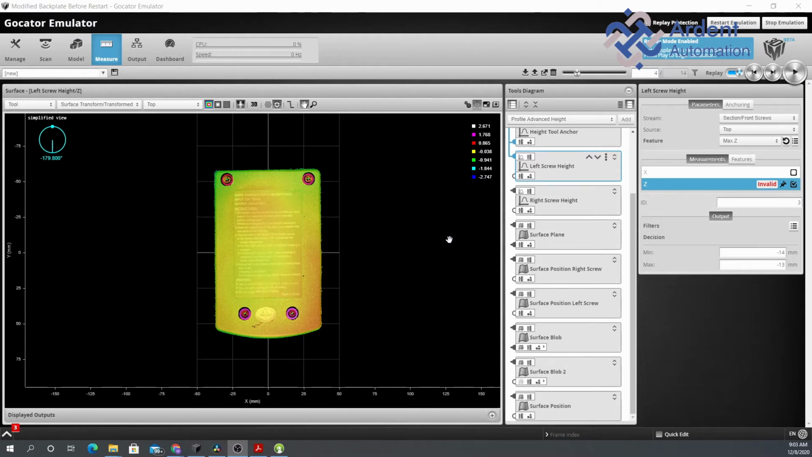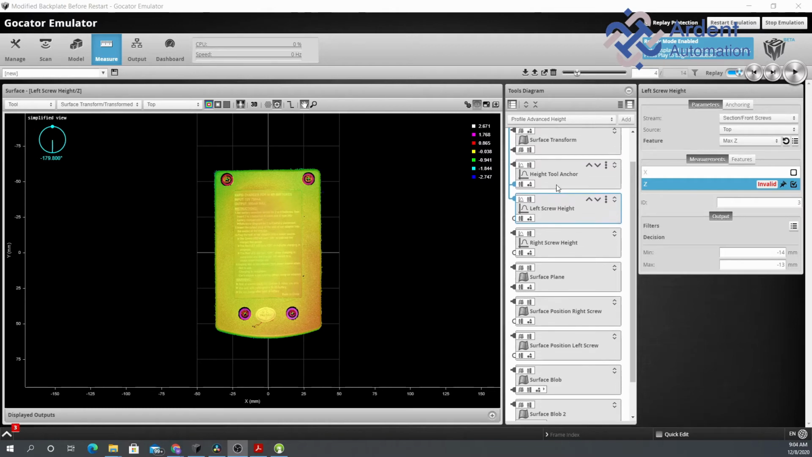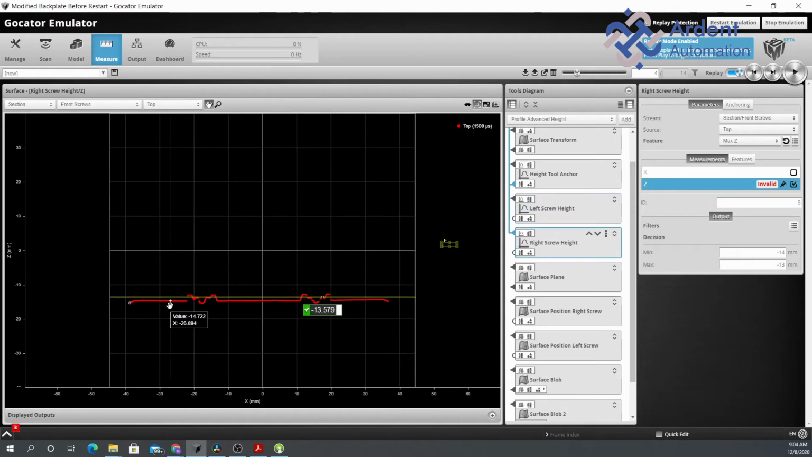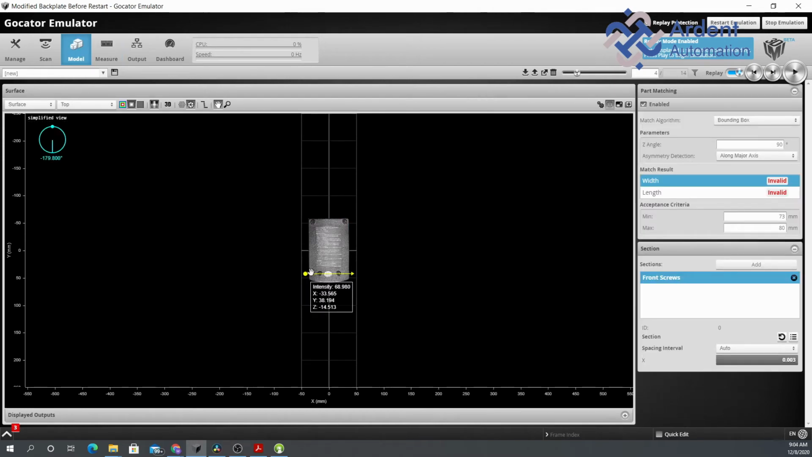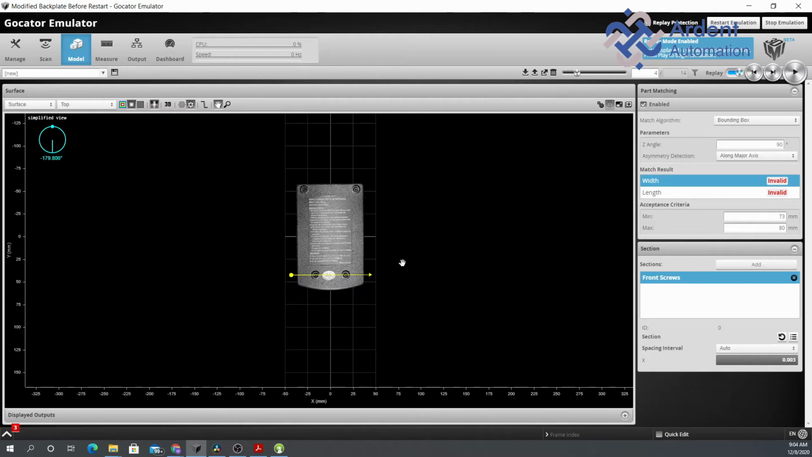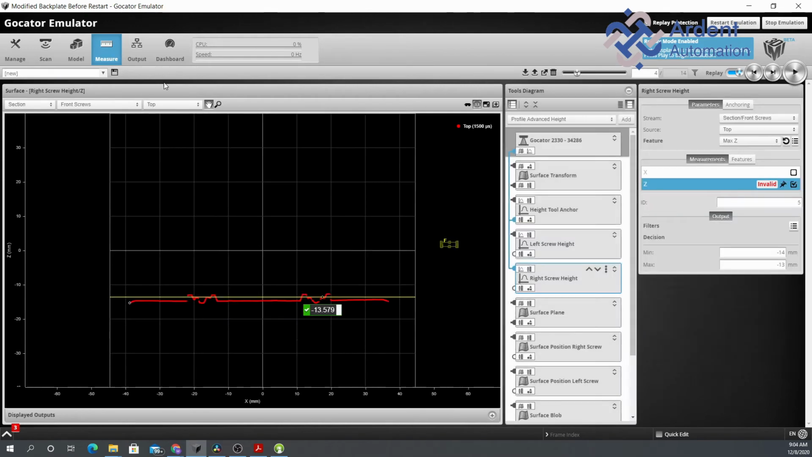So we're going to show two simple versions, and just know that if you want to get even more detailed, there's other ways to do this in a more detailed fashion. But what we're going to do first is look at these left and right screw height tools that I've got here. What they're actually doing is using a profile of a section. And it's simply over here in the model tab, you lay out where you want your section to be. And so that's the section that you're seeing over here.